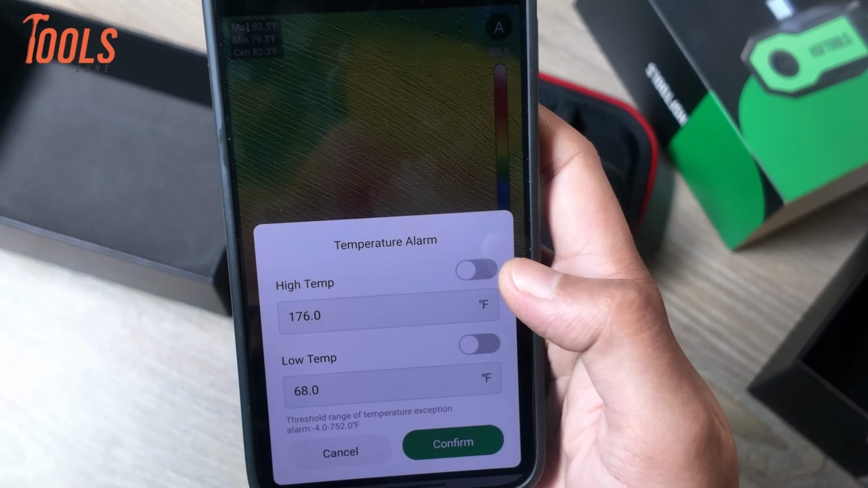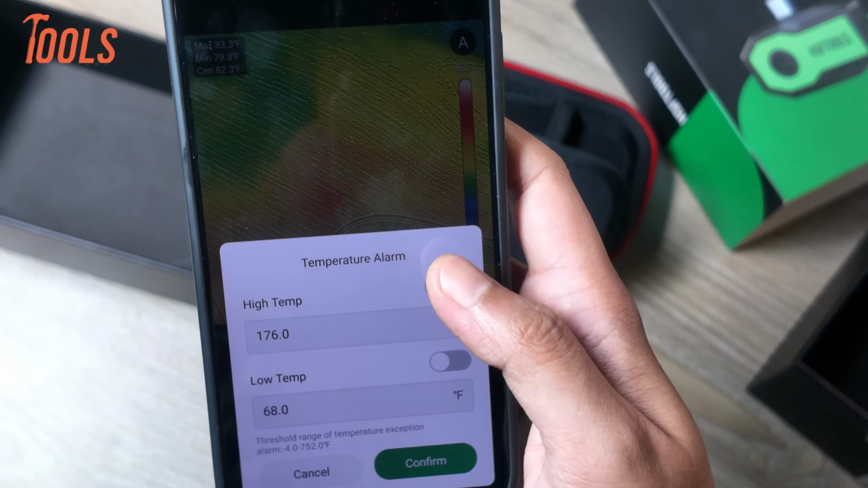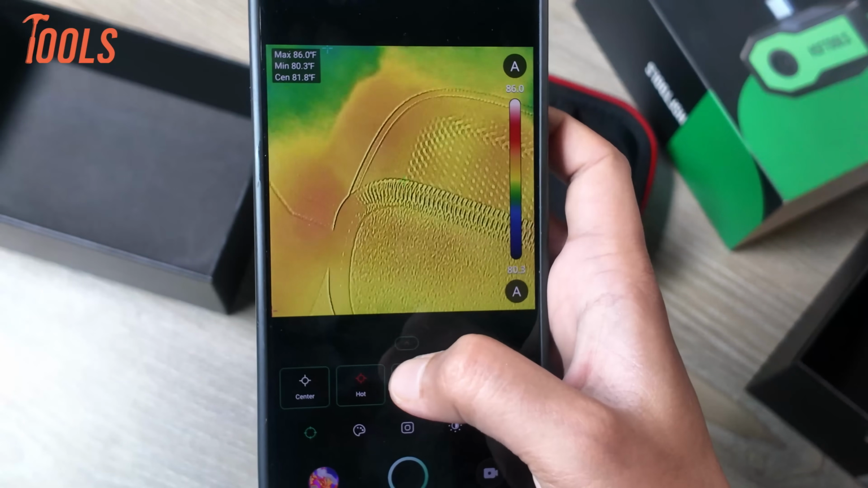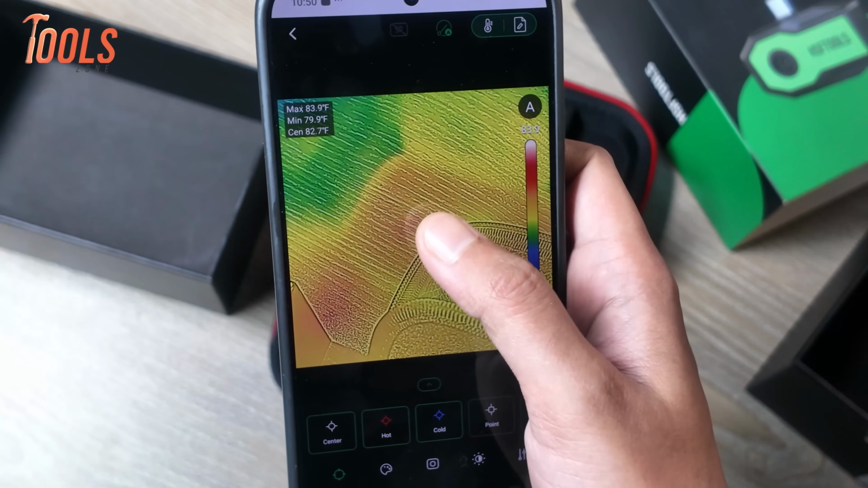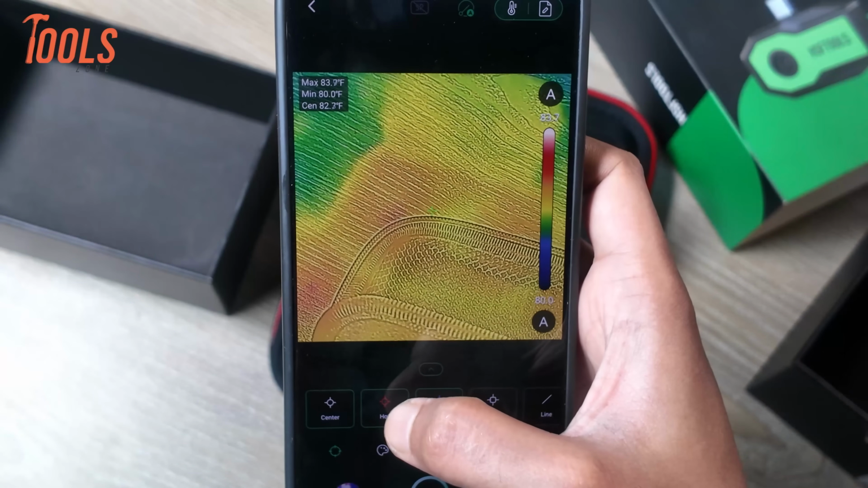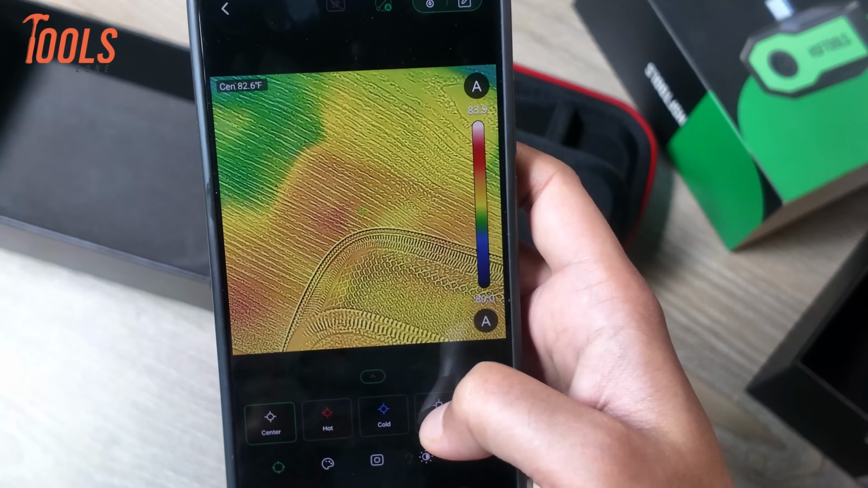Next, there's a temperature alarm. We can set both high temperature and low temperature alerts. We've enabled the alert for one temperature threshold. There's also a center point indicator. This helps us know the exact temperature at the center point of the image. It shows whether that point is hotter or cooler than its surroundings. We can also adjust the pointer size.